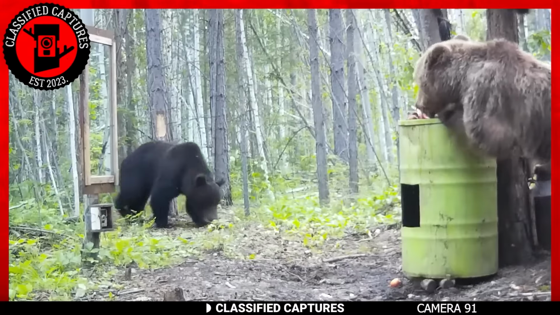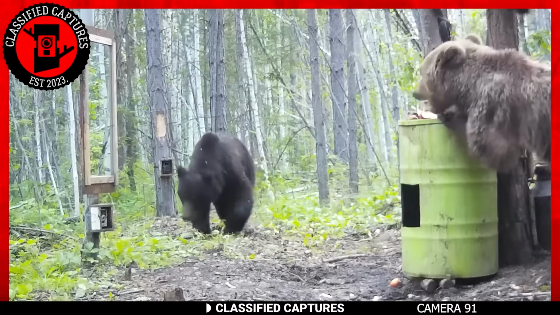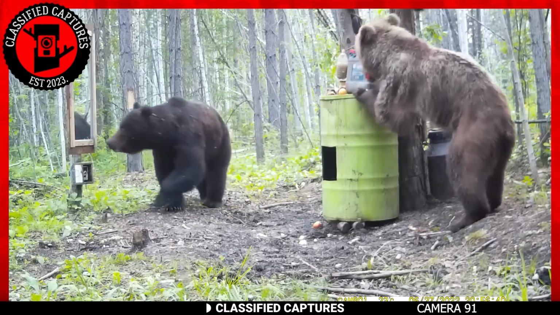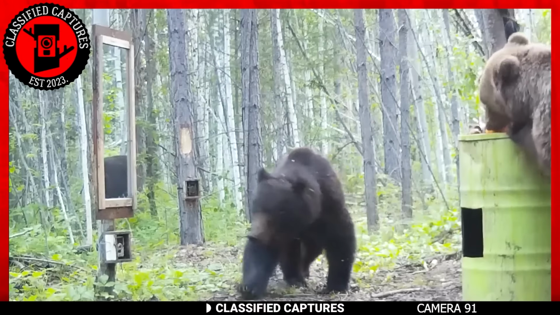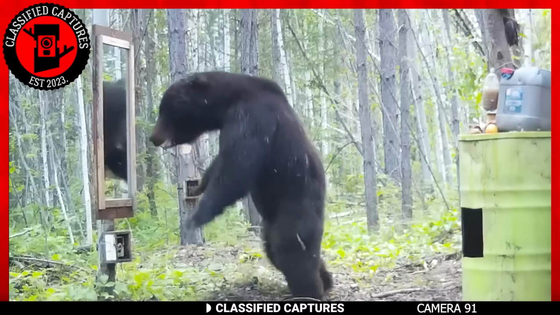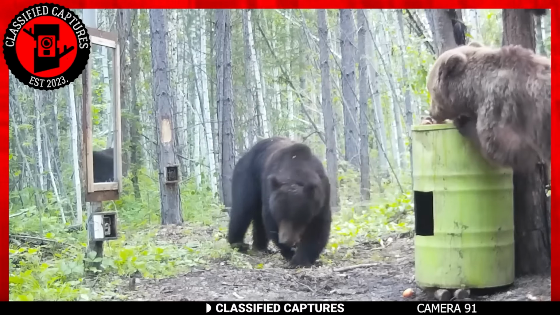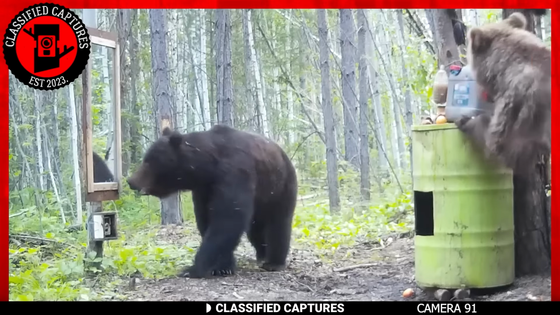Have you ever stumbled upon something that made you question your very existence? Well, that's exactly what happened to this curious bear in the heart of the jungle. As he was wandering through the wilderness, he suddenly came across a shiny object. Upon closer inspection, the bear realized he was staring at his own reflection in the mirror.